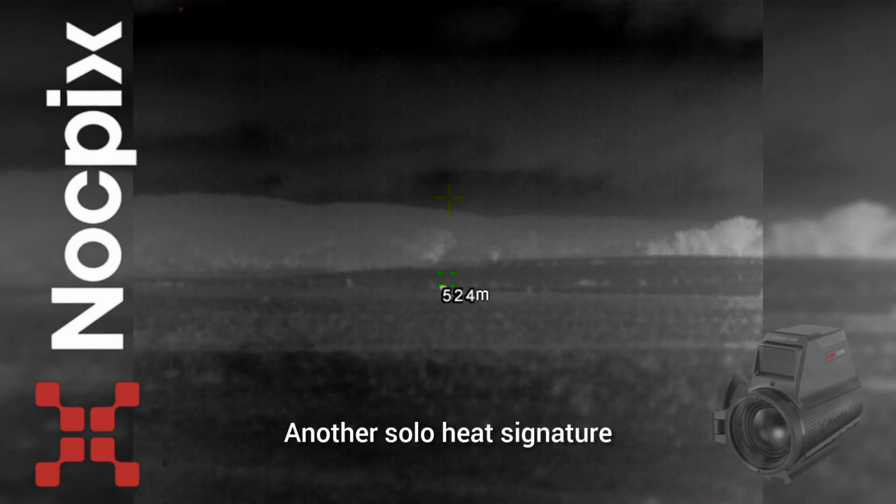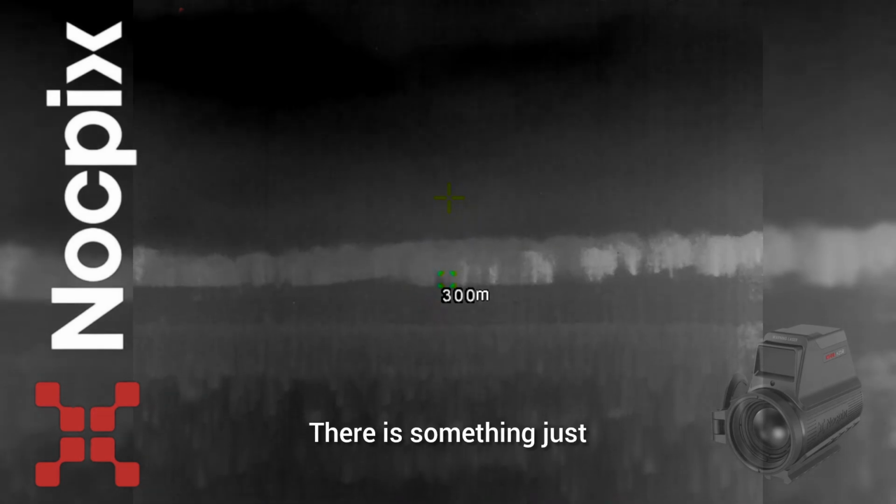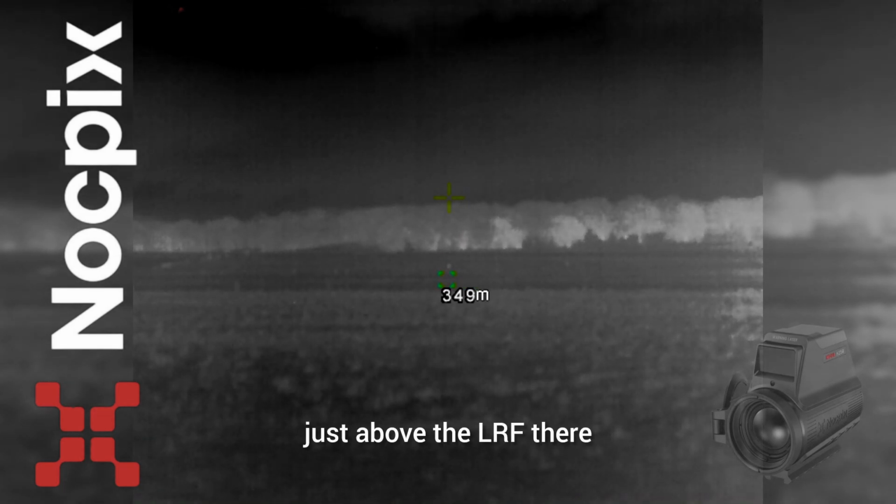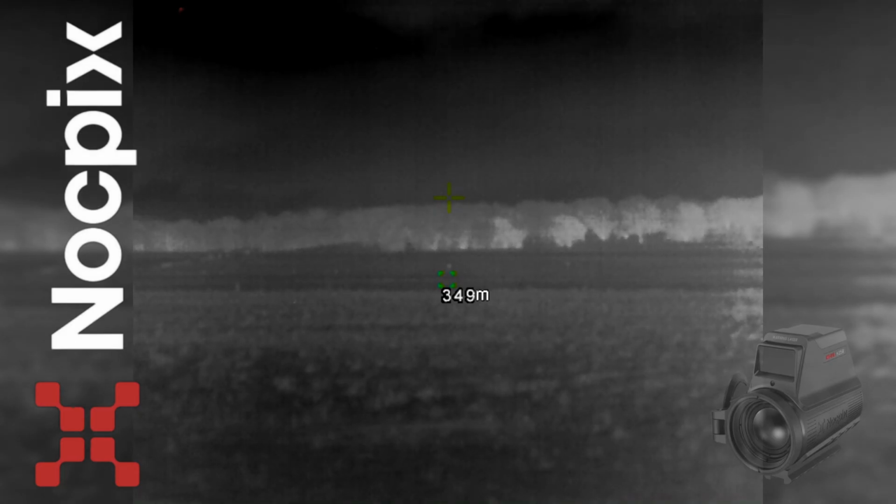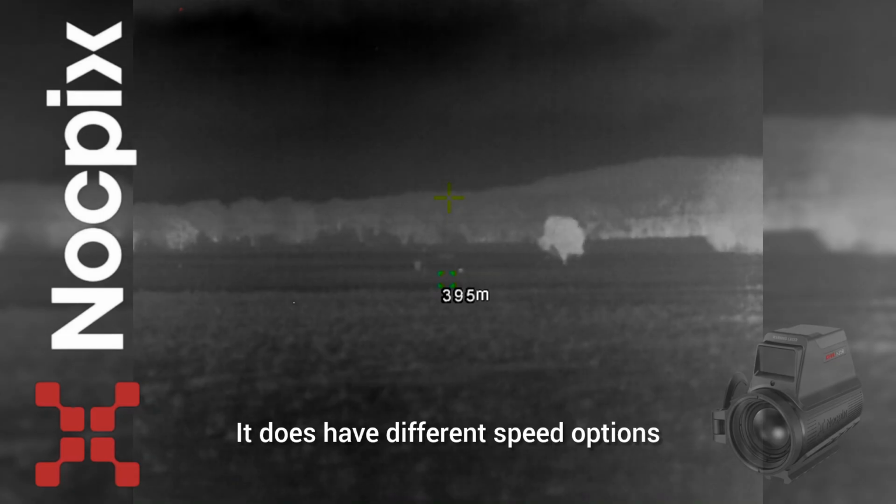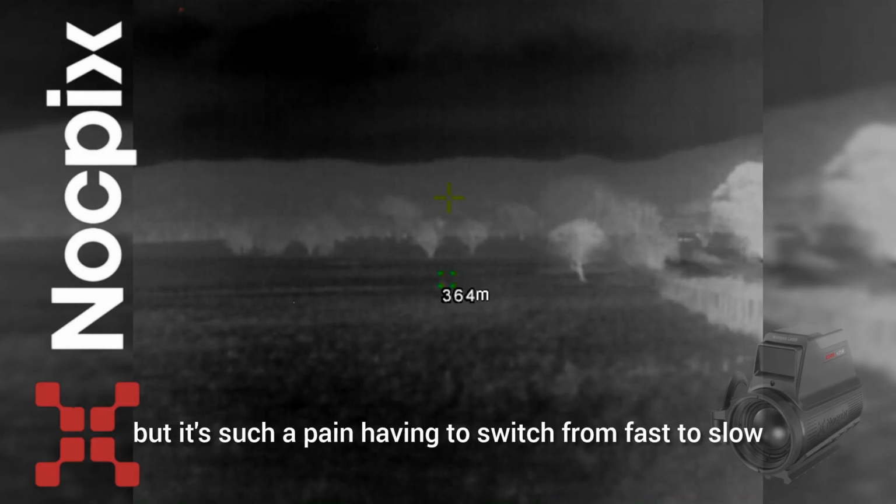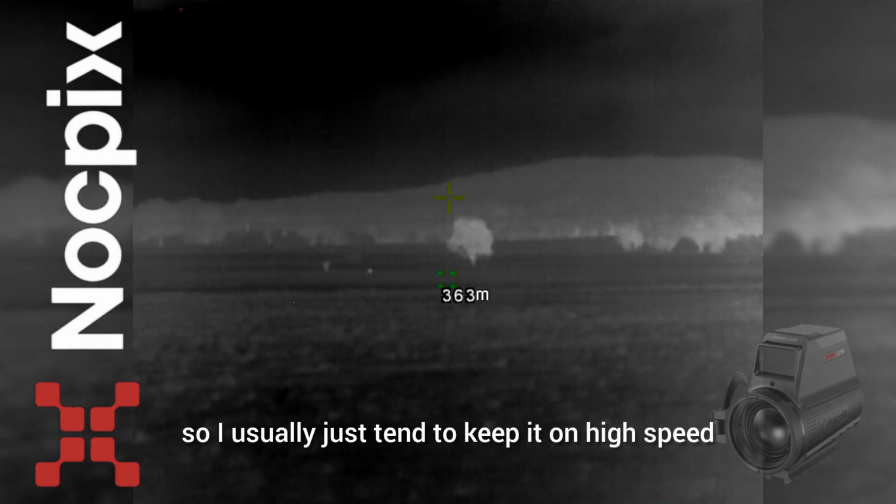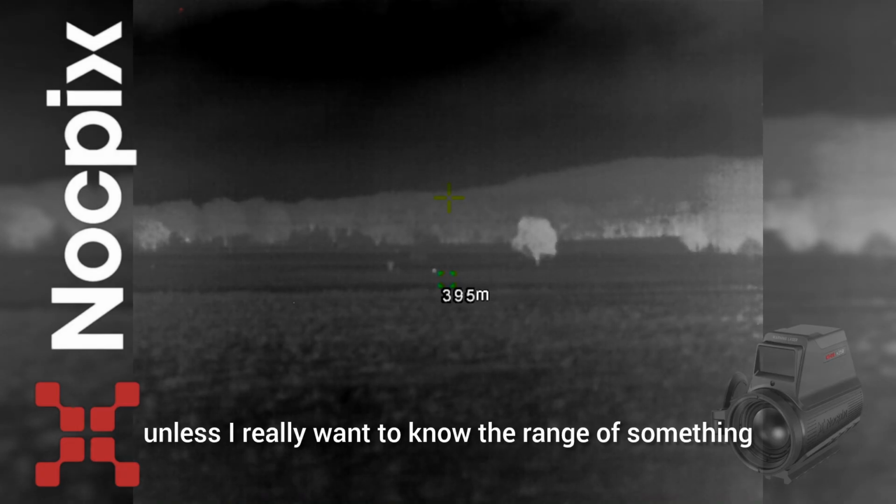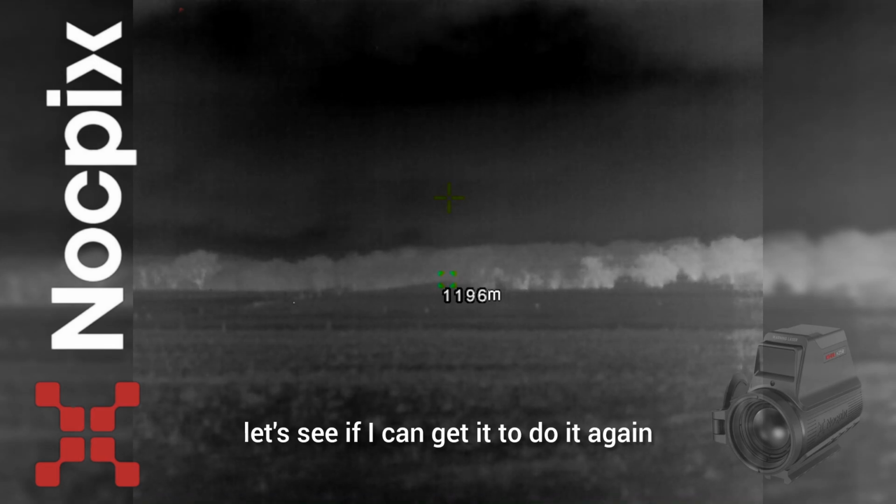Another solo heat signature, but I'm pretty sure that's a wombat. There is something just above the LRF there. The remote's a bit jumpy. It does have different speed options, but it's such a pain having to switch from fast to slow. So I usually just tend to keep it on high speed unless I really want to know the range of something.